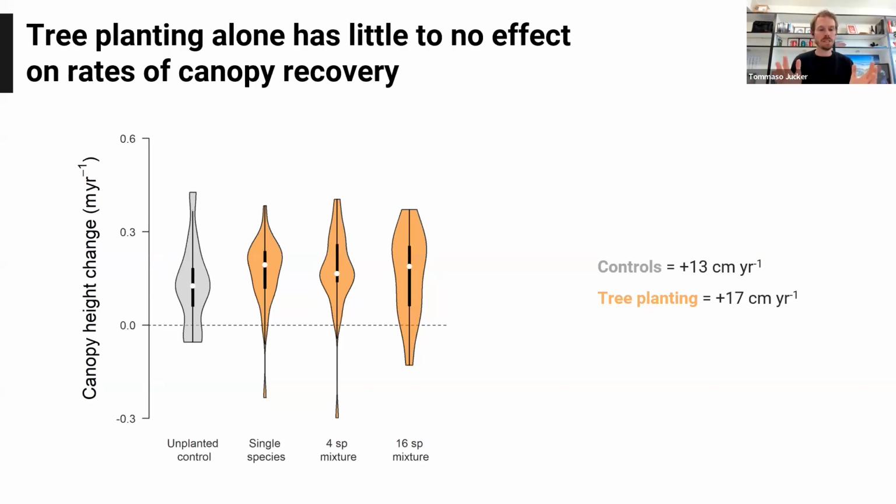The first thing we see is that, on average, the unplanted controls, where nothing was done, have gained about 13 centimeters per year in canopy height. This is looking at the whole of the canopy, so there might be areas that have shrunk because of gaps that have formed, but it's looking at all of it at once. We get a tiny increase in growth in the tree planted plots, but it's statistically non-significant, and it's really not very big in magnitude. So that's the first take-home message.